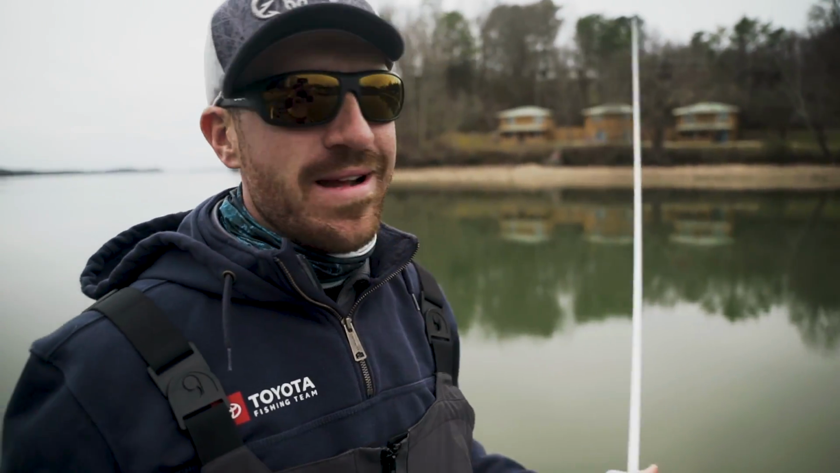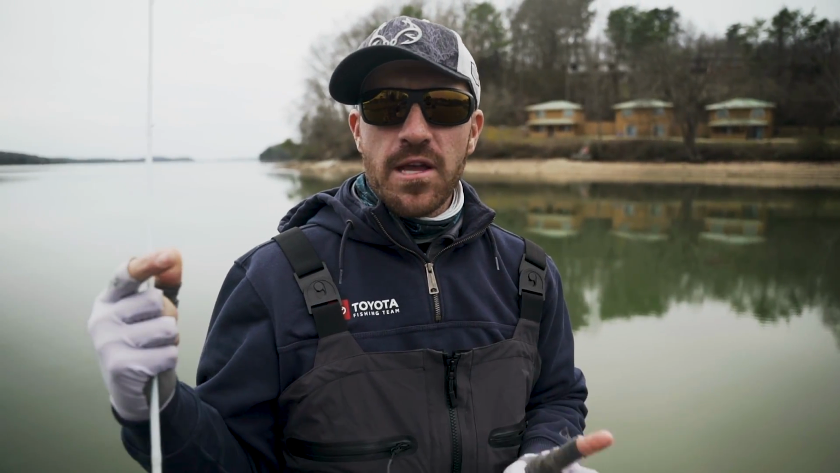Obviously I'm buttoned up, it's cold, it is the pre-spawn time of year, and what works on a pre-spawn? Crankbaits. Water's starting to clean up a little bit here on Chickamauga, but water clarity is a big deal. But another thing is depth control of your crankbait.